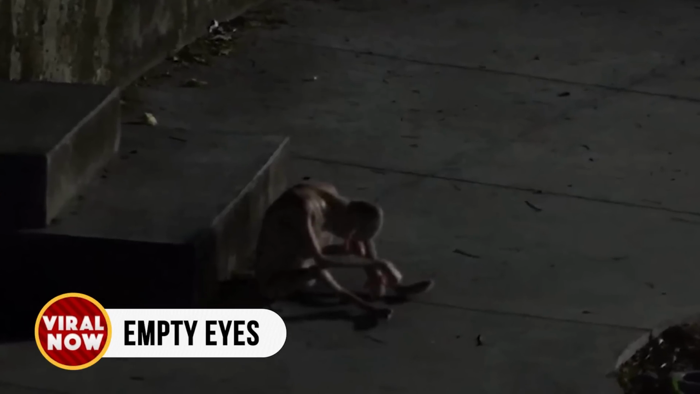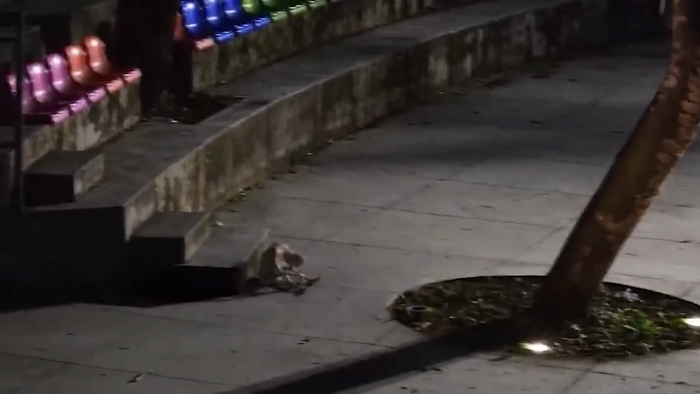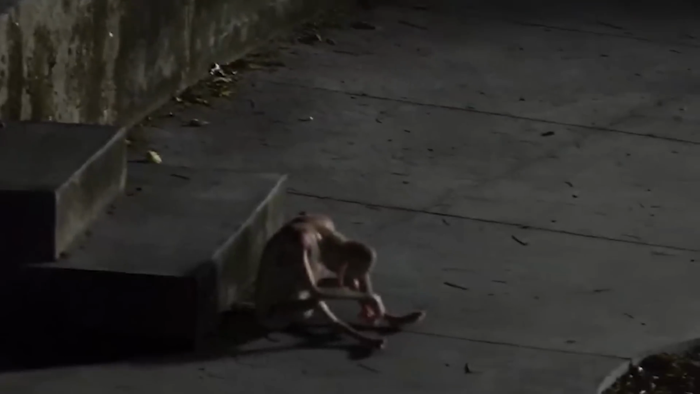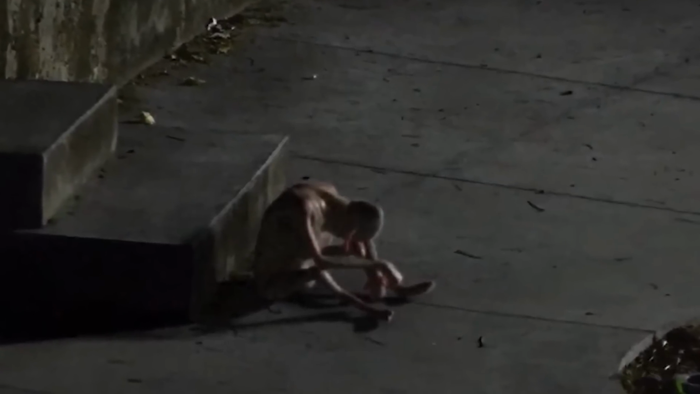Empty eyes. At first glance, I thought this image of the creature was fake, but it turns out there's video evidence to back it up. The footage starts with a small cryptid sitting at the bottom of a staircase, almost as if it were deep in thought. As the camera focuses on the creature, it becomes clear that the cryptid seemed lost, unable to find its way back.